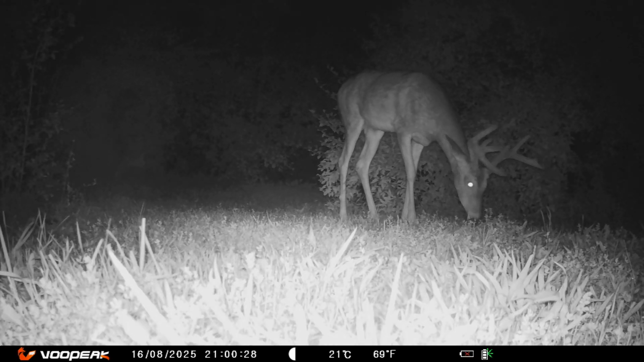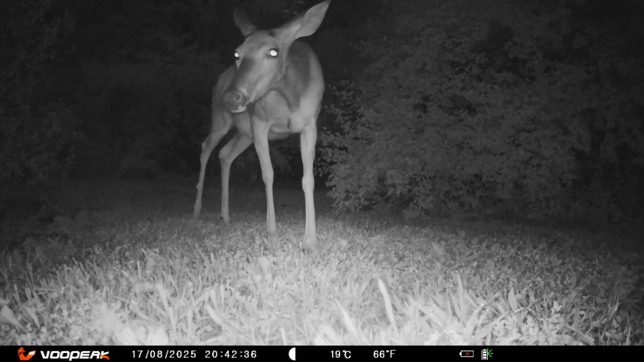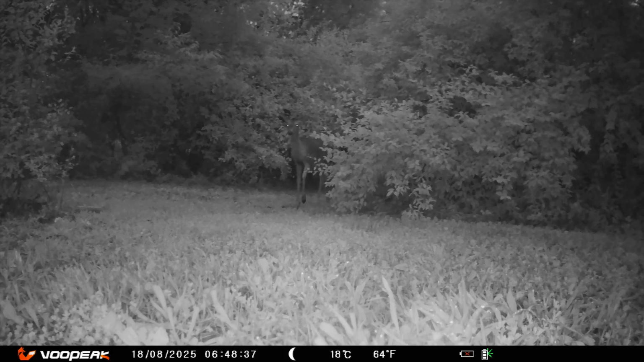You know it's dark. Really dark. But we can see them because of the infrared in the camera. How well do they see in the night? Must be good enough to see the camera with the glowing red. Cautiously and carefully coming through.